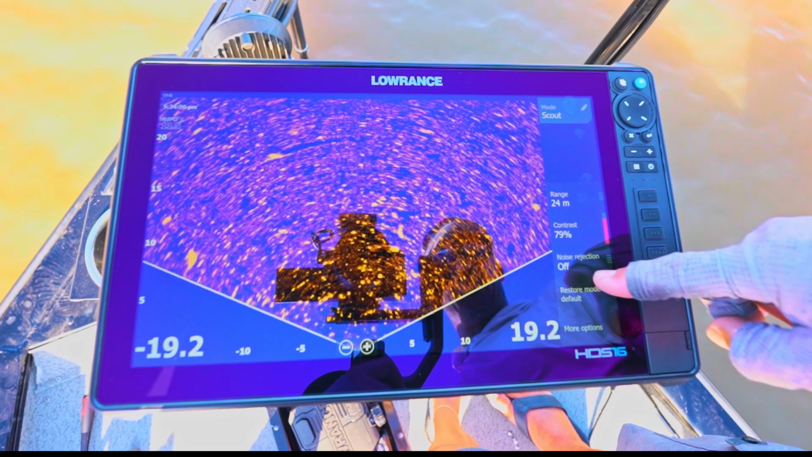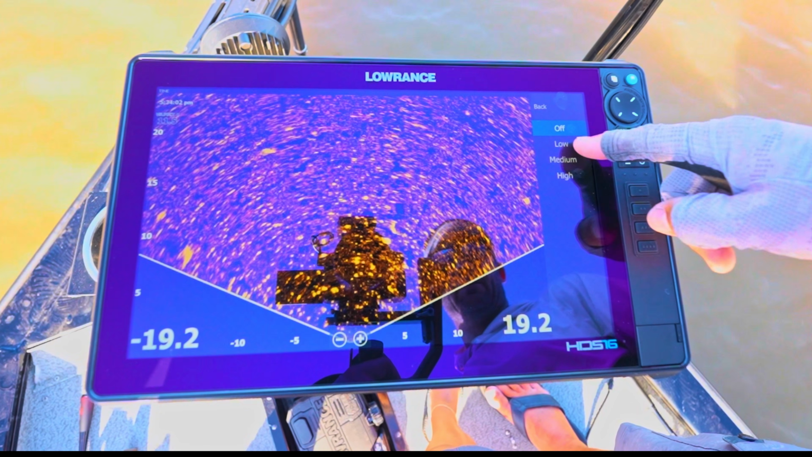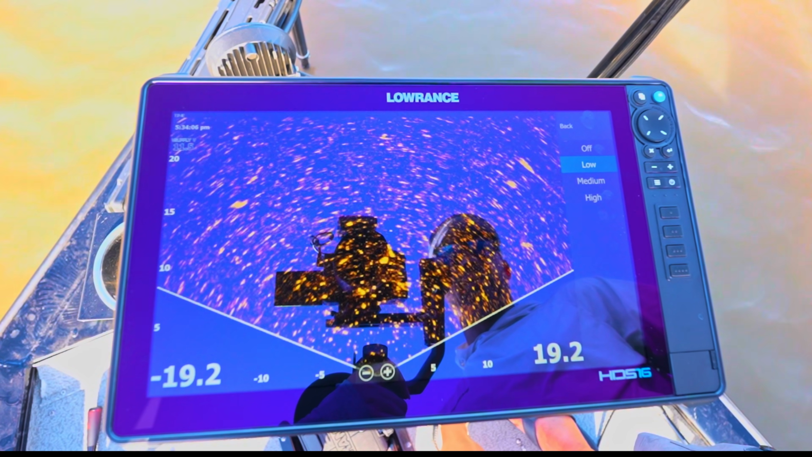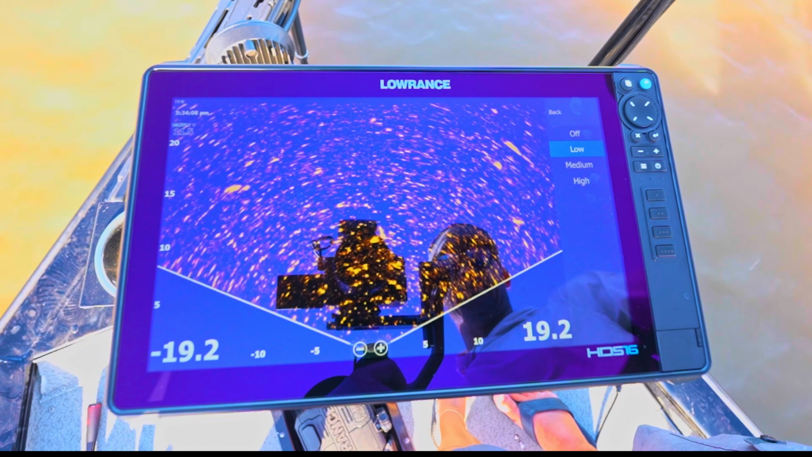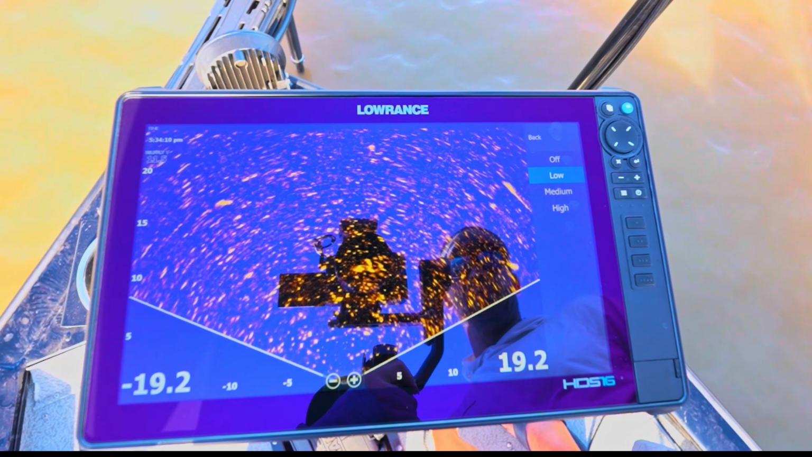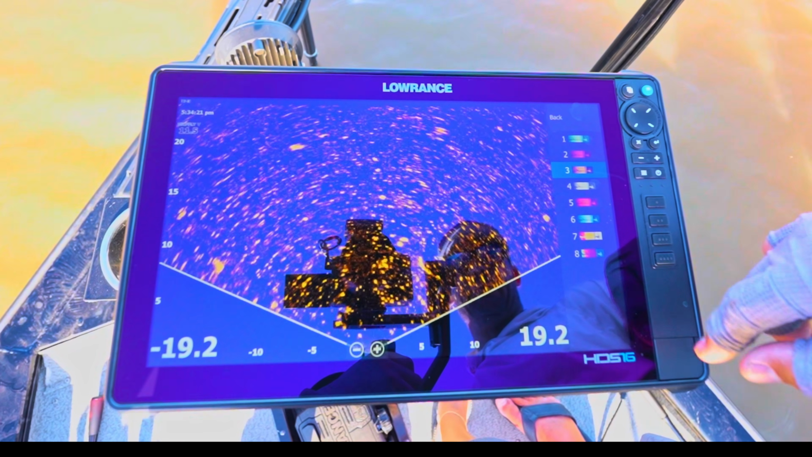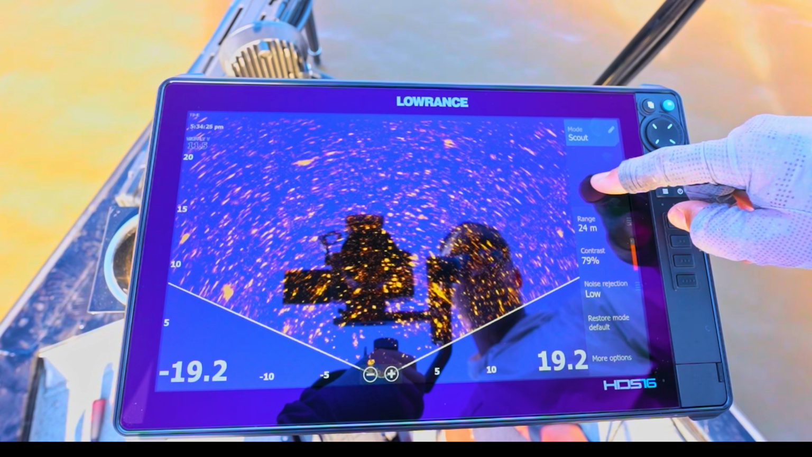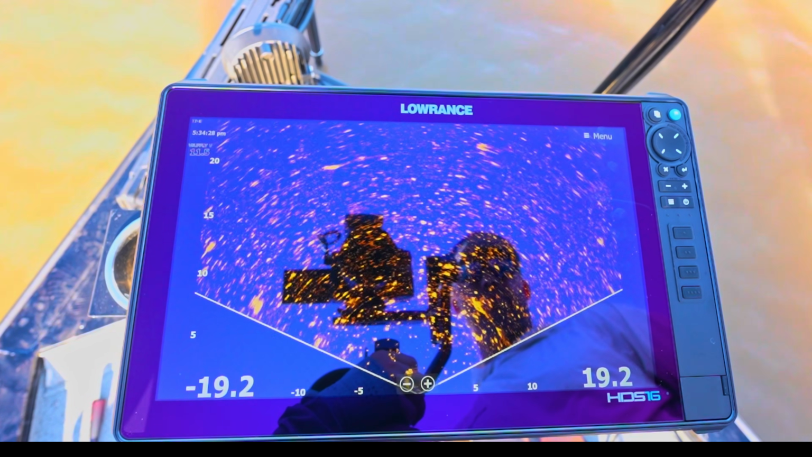Contrast, I'm running 75%. Nose rejection I have off, but you can see as you increase that, it clears the screen up a bit. I've got it fairly high. This interference is actually the ripples from the surface of the lake. My colour palette is 3. I don't run a range grid for this type of fishing.